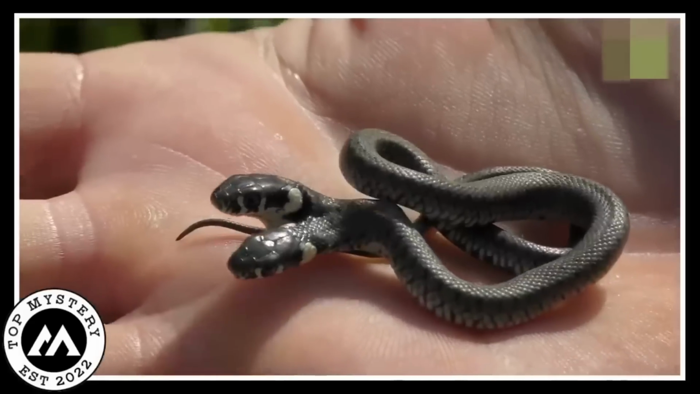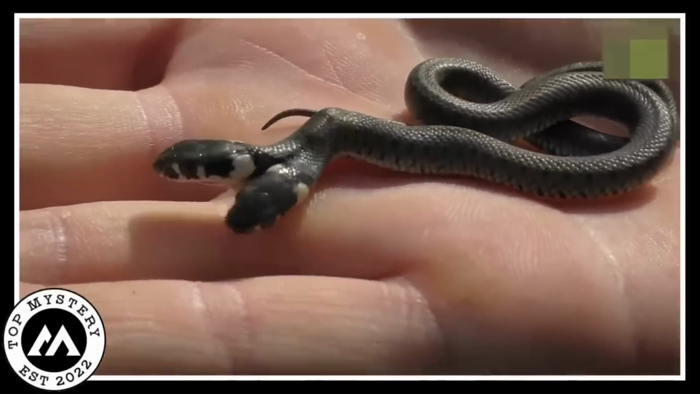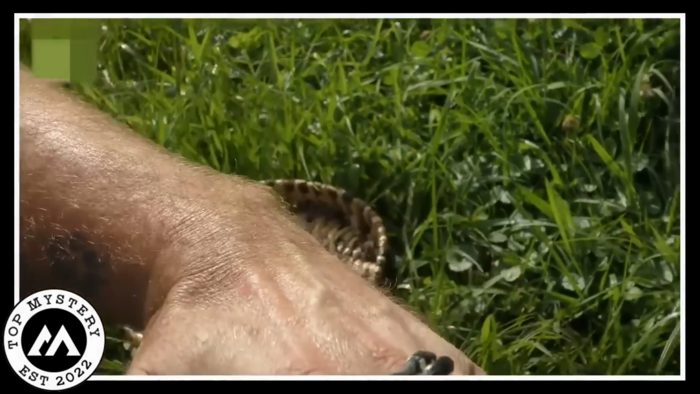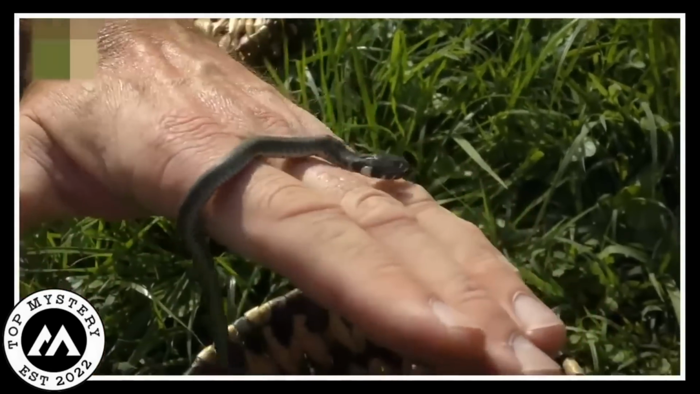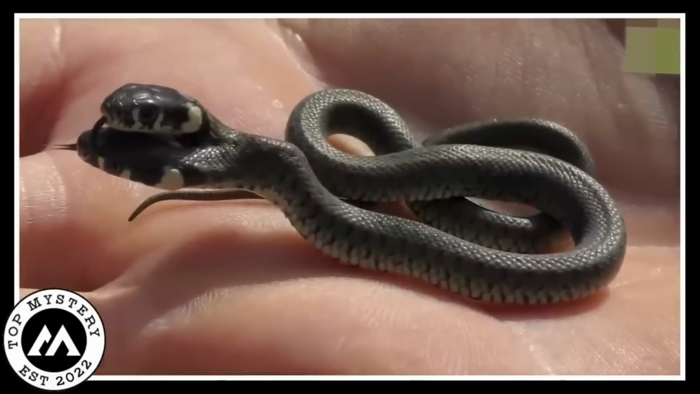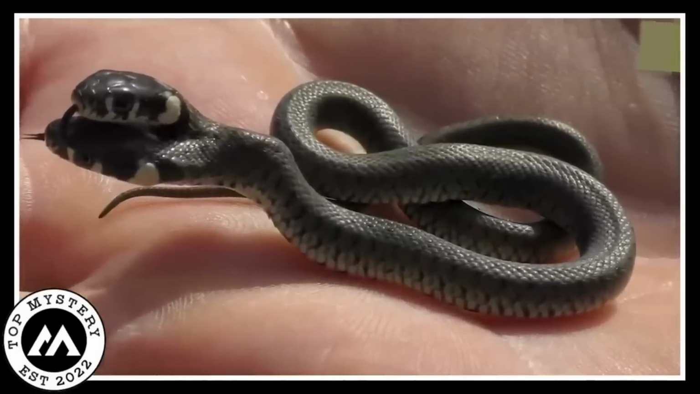The person holding the snake does it with care, showing off its incredible double-sided nature. The snake is completely chill, wrapping around fingers without any hint of being mean. This two-faced snake is so special, making you wonder how in the world nature came up with this amazing idea.